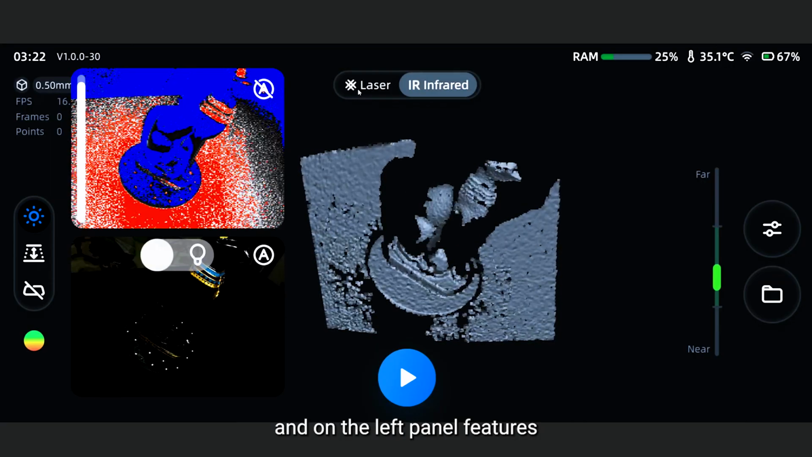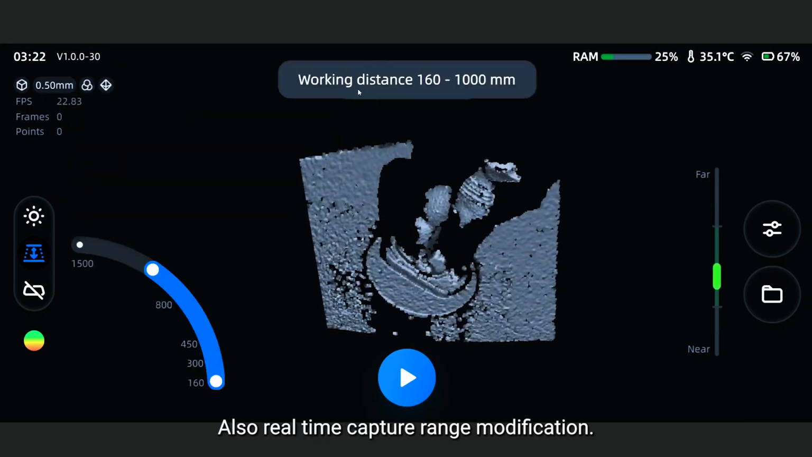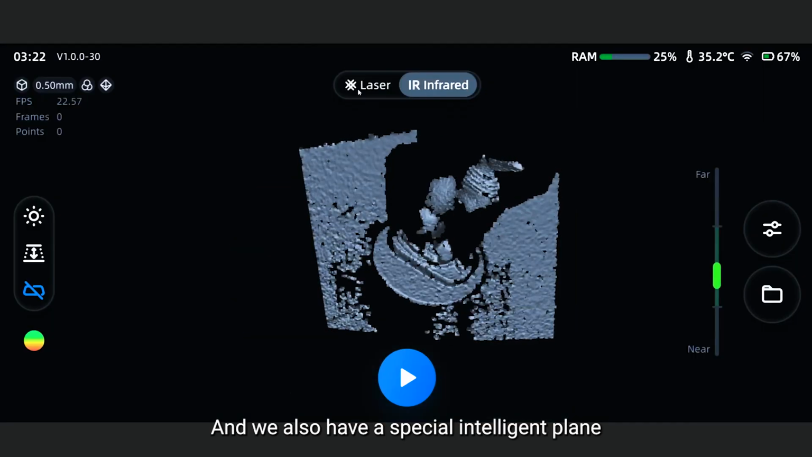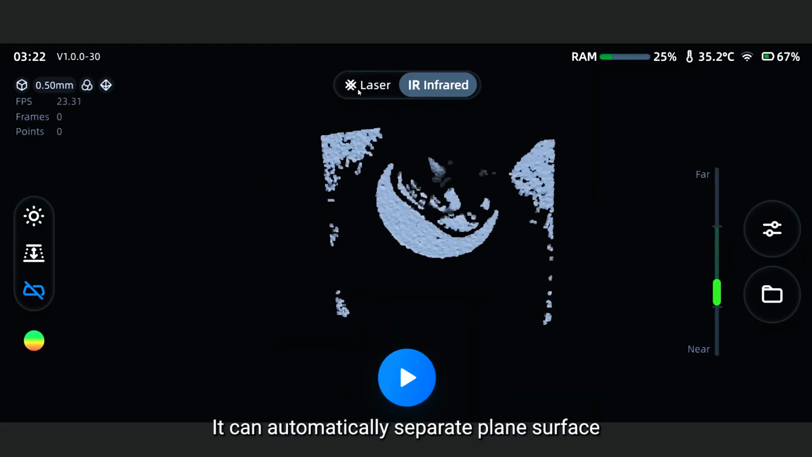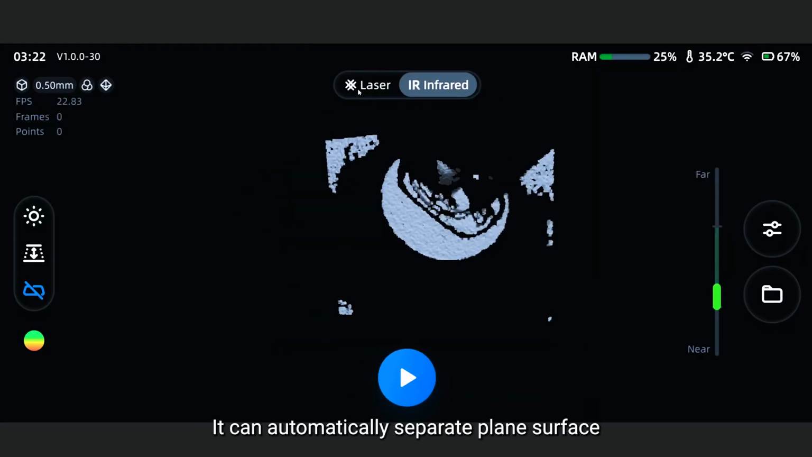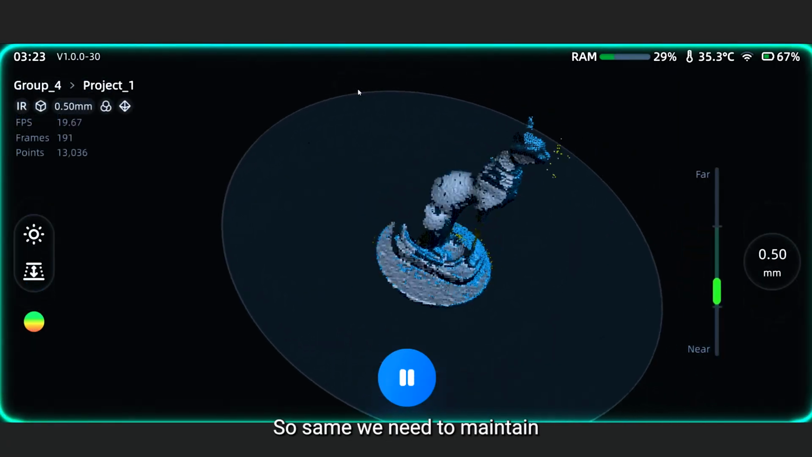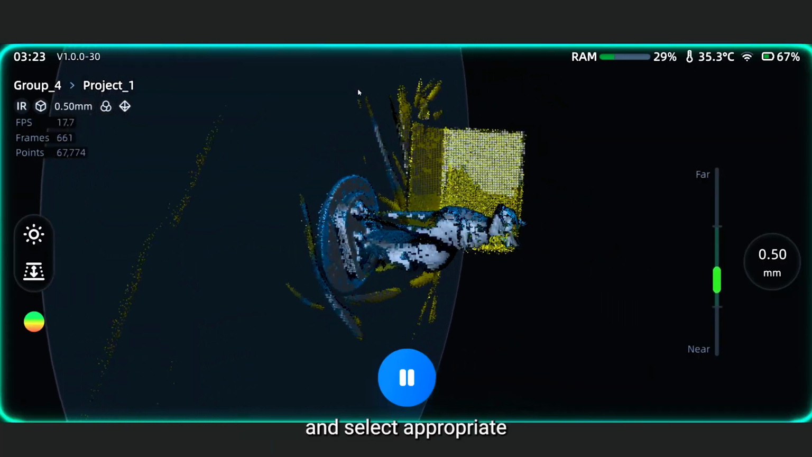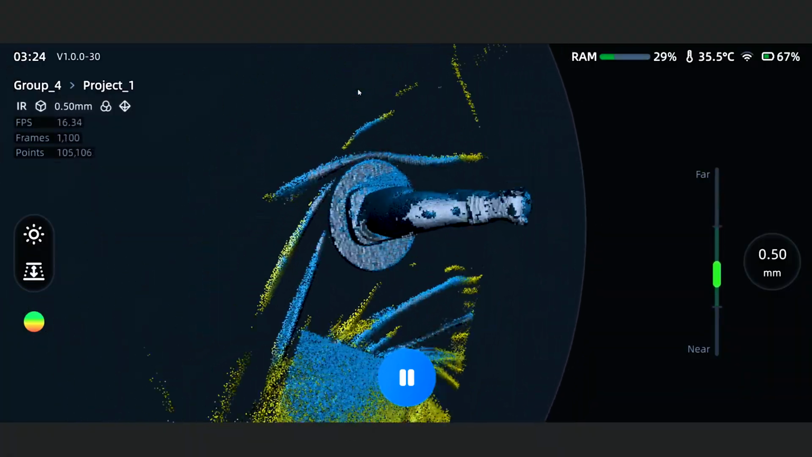And the left panel features adjustable working distance control, also real-time capture range modification. And we also have a special intelligent plane detection function available under IR scanning. It can automatically separate the plane surface on the bottom of the scan object, which can isolate objects above the detected planes. So same, we need to maintain steady movement speed during the IR scanning and select an appropriate resolution for your specific object.